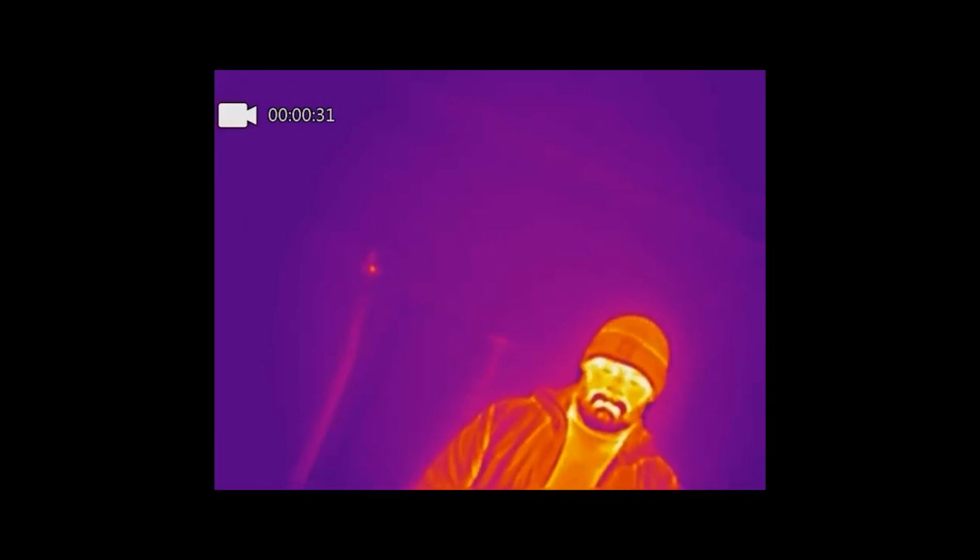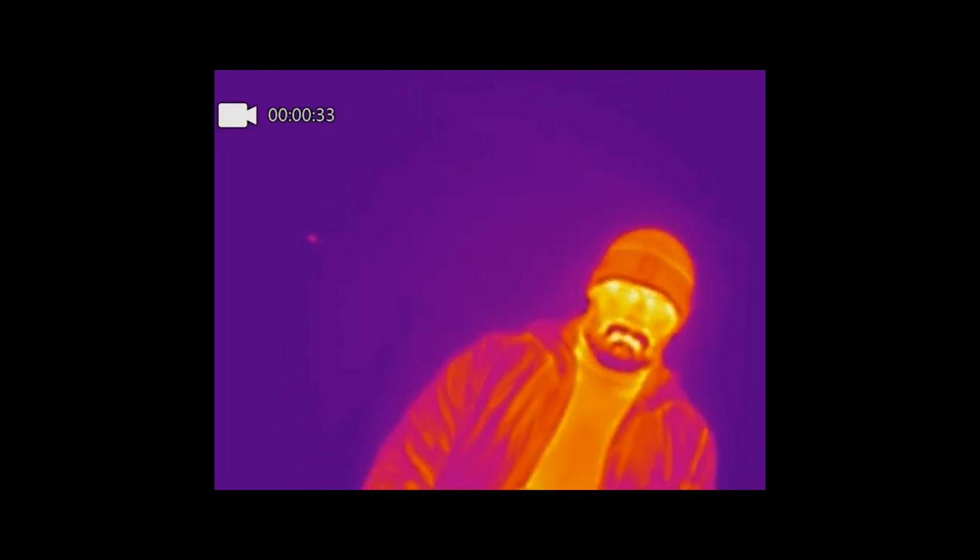So I'll do that again now and zoom it in a little bit further. This is at 300% now, and it's just showing you obviously what I look like walking towards the scope. It's obviously not the perfect setup because I'm just sitting it on an oil drum, but you kind of get the picture of the resolution difference, which is what I wanted to show.